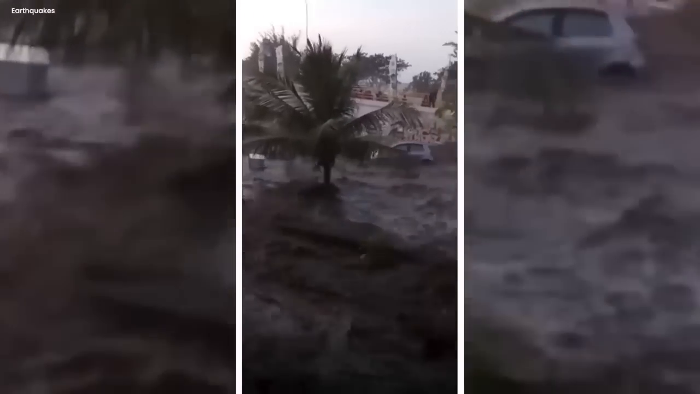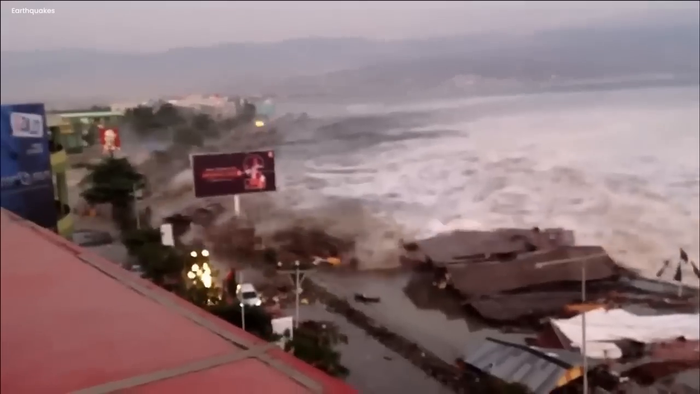The CCTV cameras captured this terrifying scene. The water engulfed buses, homes, and shops. People clung to anything they could find, fighting to stay afloat. The road turned into a dangerous torrent.